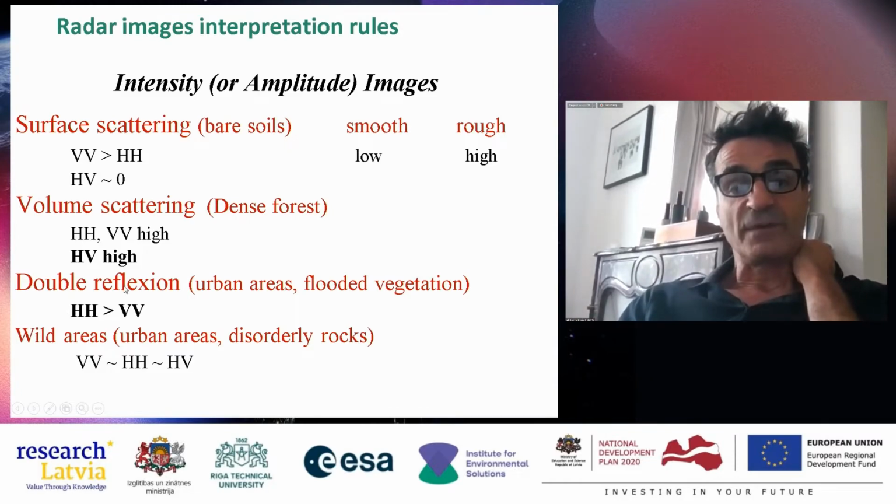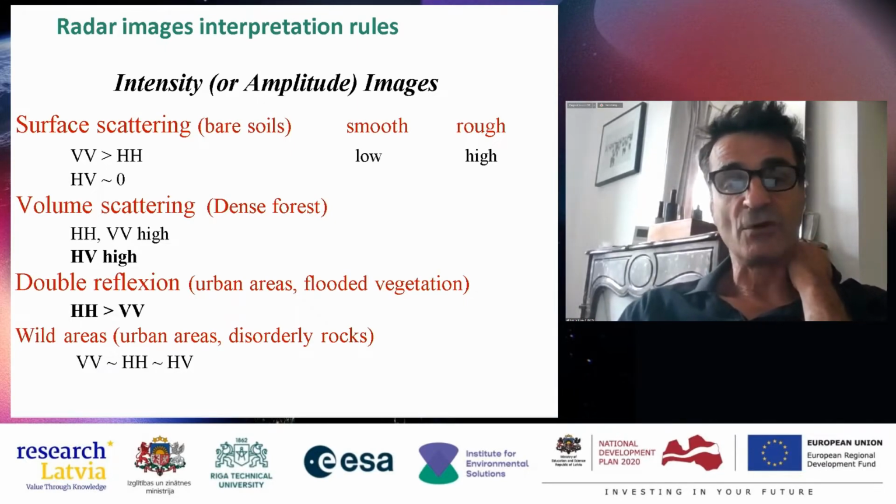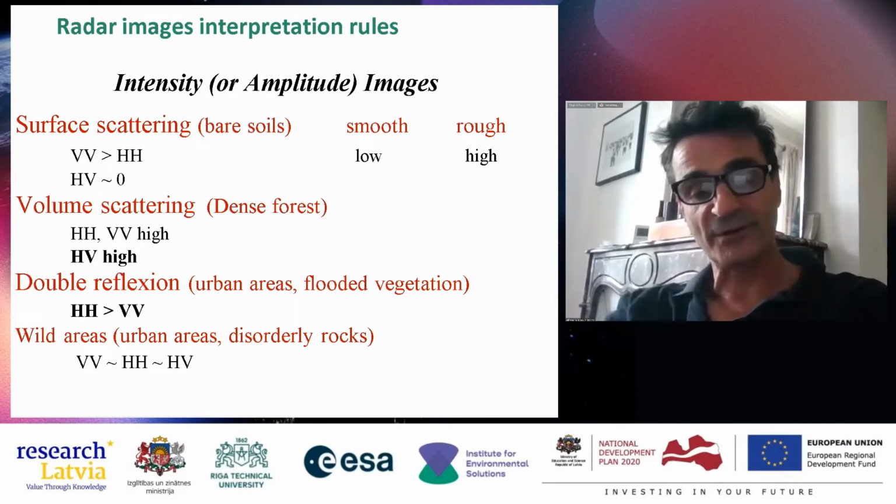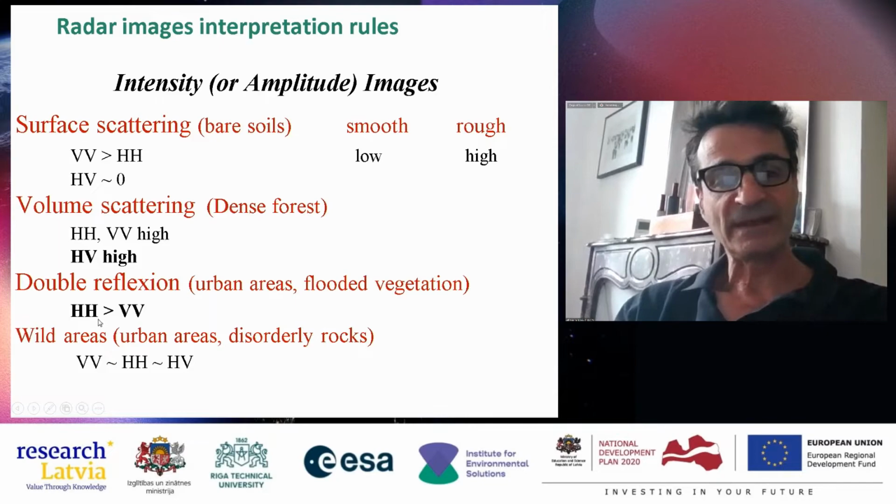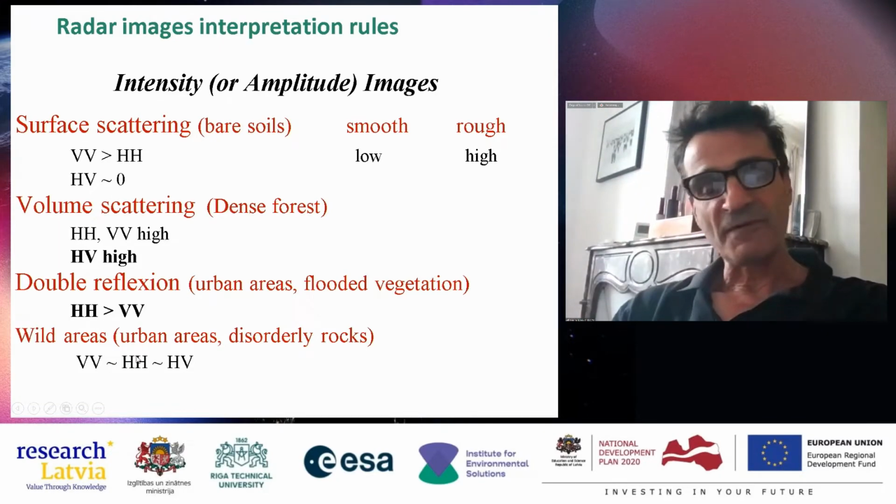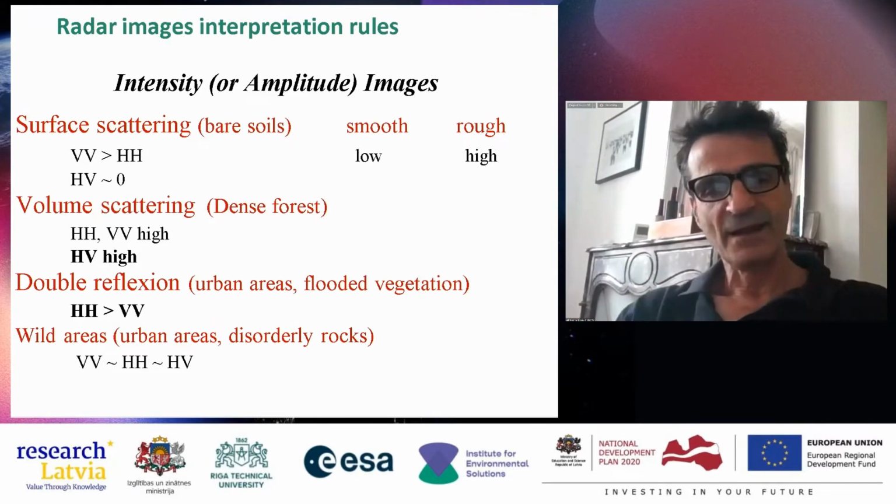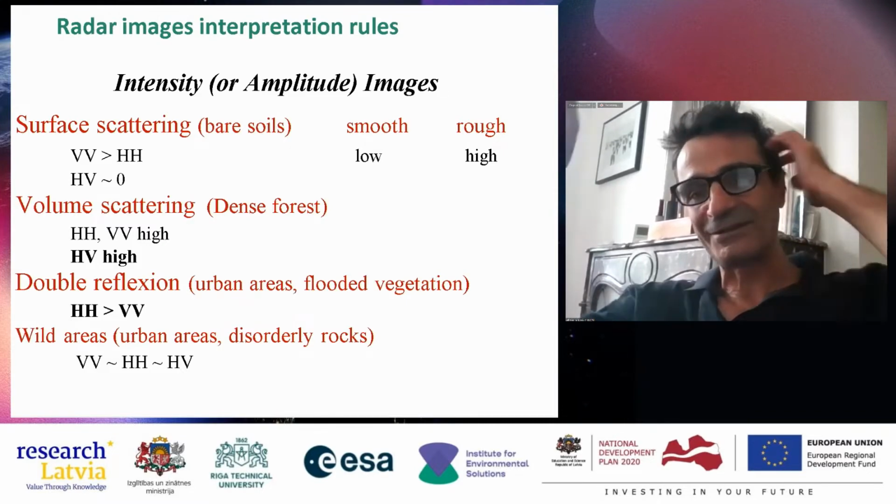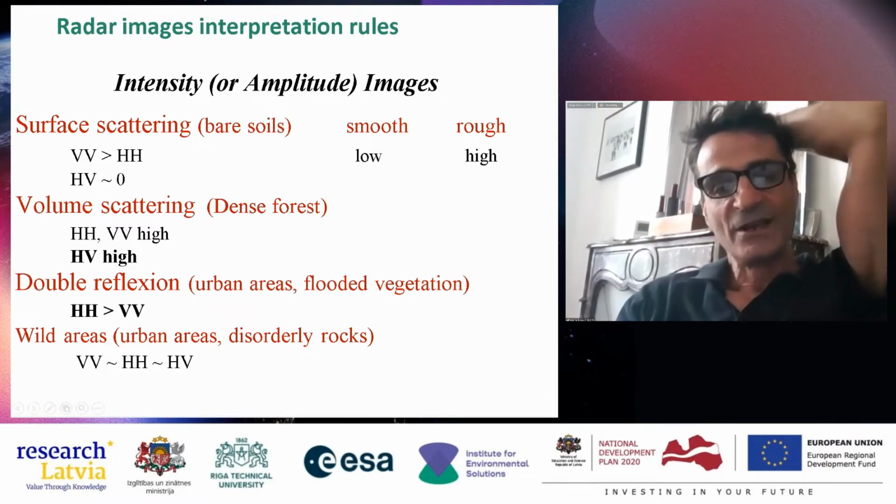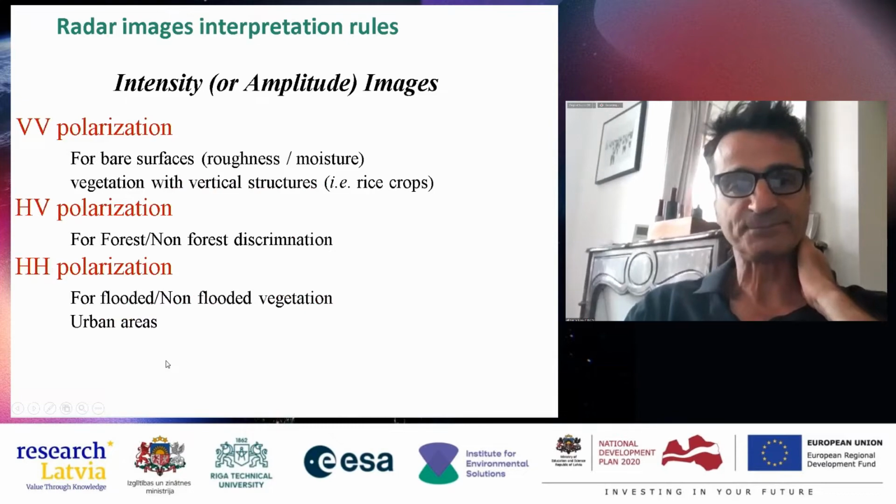When you are interested in double reflection, like the lakes I showed you, or over urban areas because of the buildings and the streets, in that case, HH polarization is very discriminative. And when you have something totally messing everything, like disorderly rocks or urban areas with no directional structure like in American towns, you will have approximately the same response with all the different polarizations.